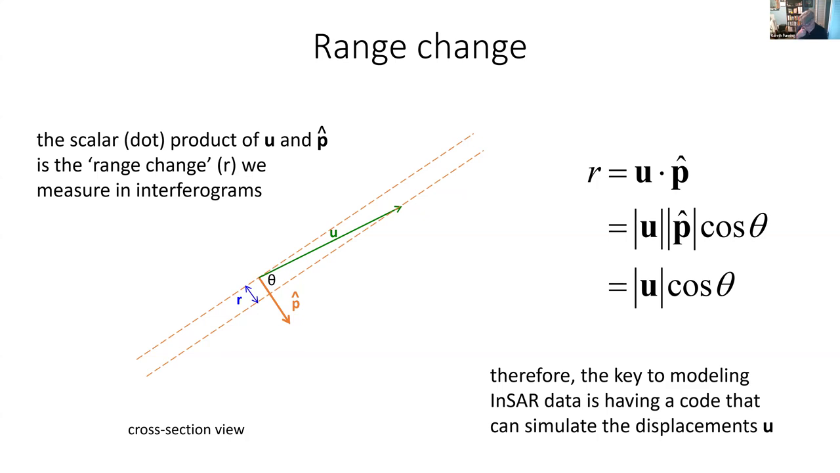If you take the scalar product of the pointing vector with the displacement vector, so the displacement vector u, which I showed you before, the movement of the ground, and you take the dot product of that vector with the unit pointing vector, then you project this u vector into the line of sight direction, and you measure basically a distance, which is related to the change in range that the satellite can detect.